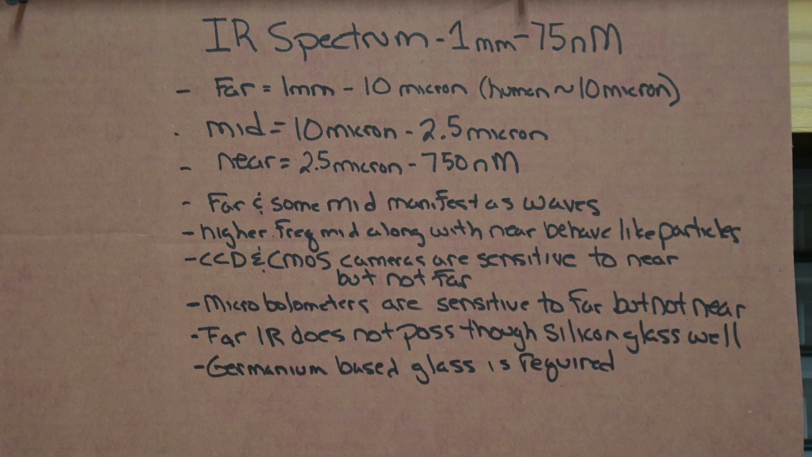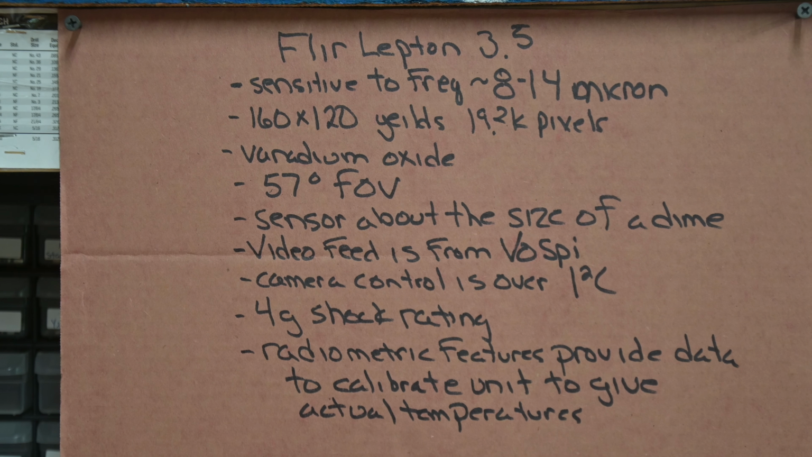So one thing with the far infrared, it will not travel through a silicon-based glass very well. It's pretty much opaque, the glass is anyhow. So generally germanium-based glass is what's used, like in the case of rifle scopes, for the front end lens or the objective lens. So the FLIR Lepton 3.5 microbolometer I'm actually going to use in this, it's very small.